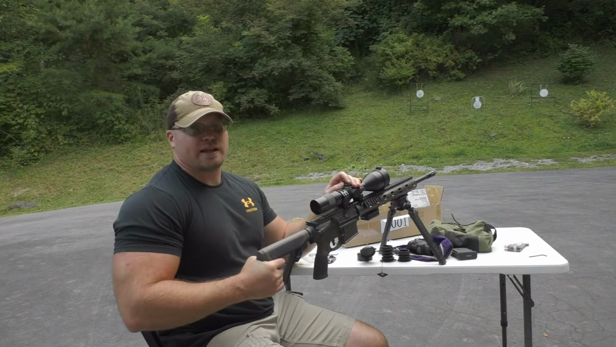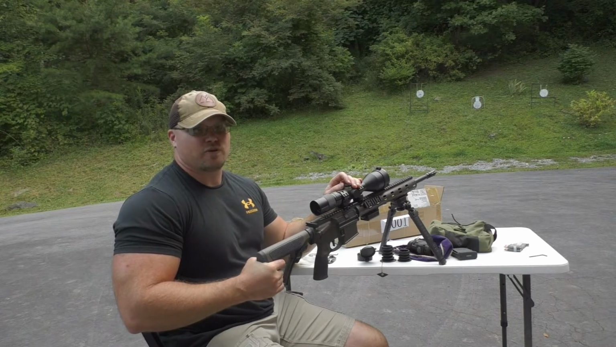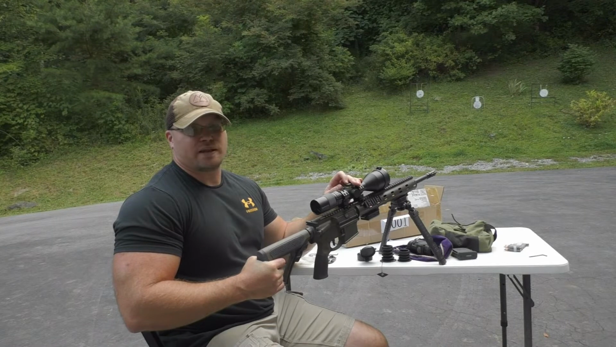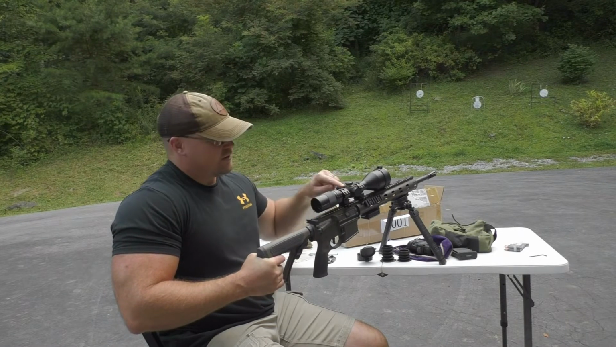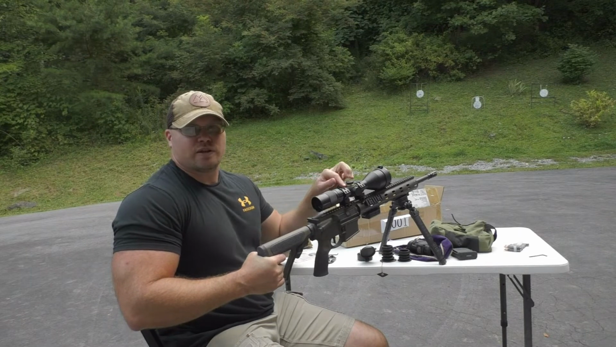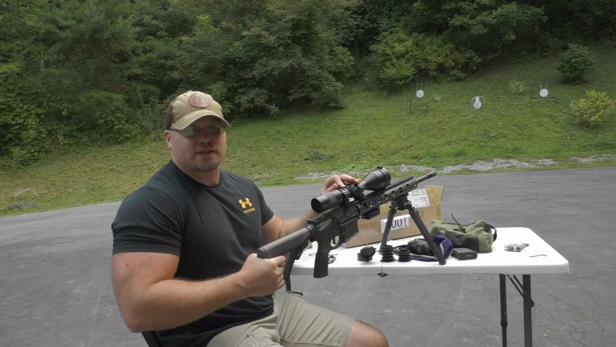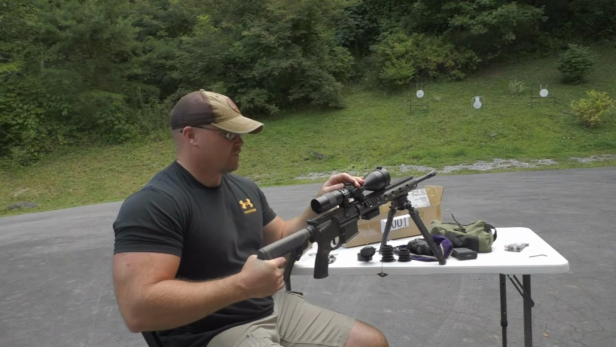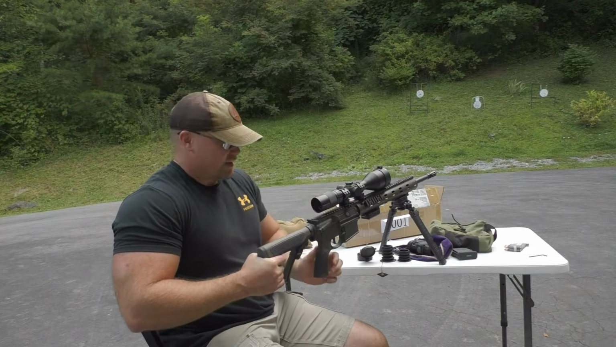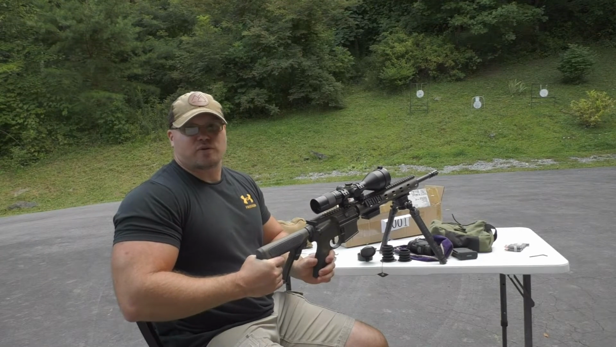Well, with this being an 1/8 of an MOA scope, it should take 8 clicks to go from 0 to 1, because now your minutes are irrelevant. Going from 1 to 2 is not a minute. It's actually a half a minute with this, because it's 1/8 MOA.